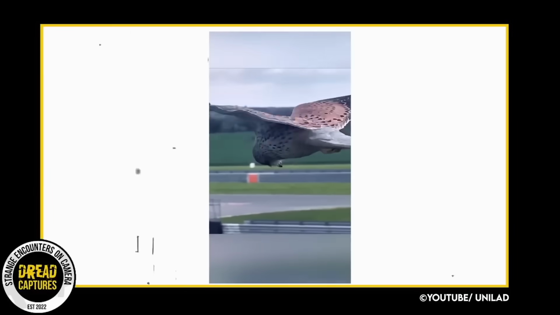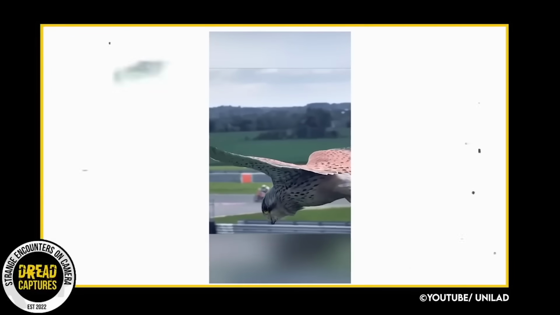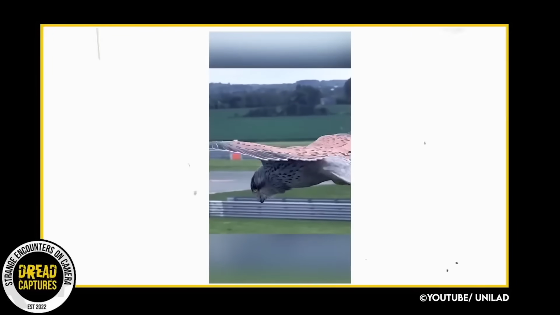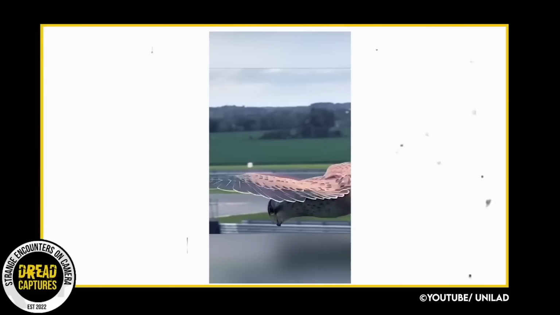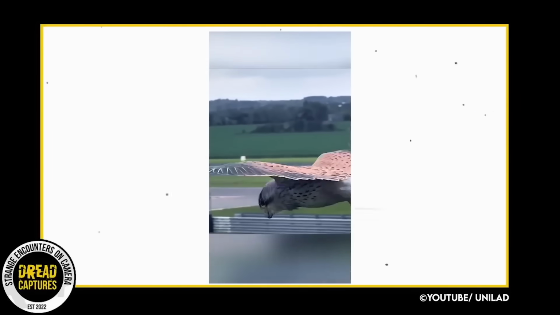They typically feed on small mammals, birds, and insects. The kestrel is known for its distinctive hunting style, which involves hovering in the air above its prey before diving down quickly to make the kill. They are carnivores, and they can be found all over the world except for Antarctica and some oceanic islands. They love to roam open habitats such as grasslands, deserts, and savannas.